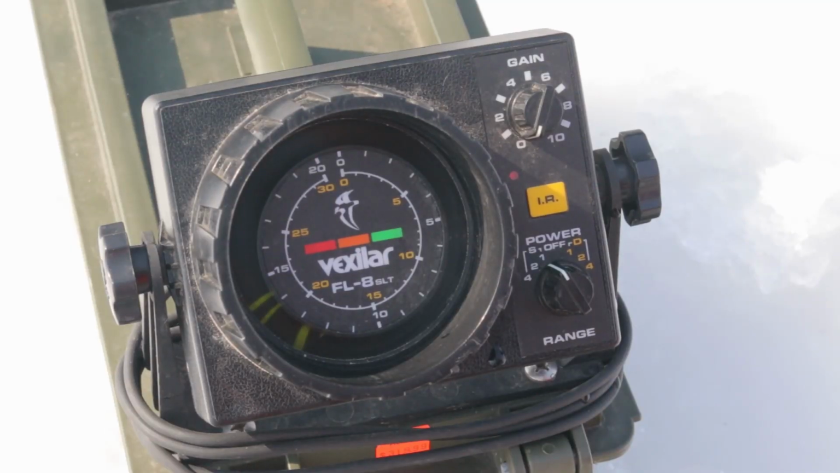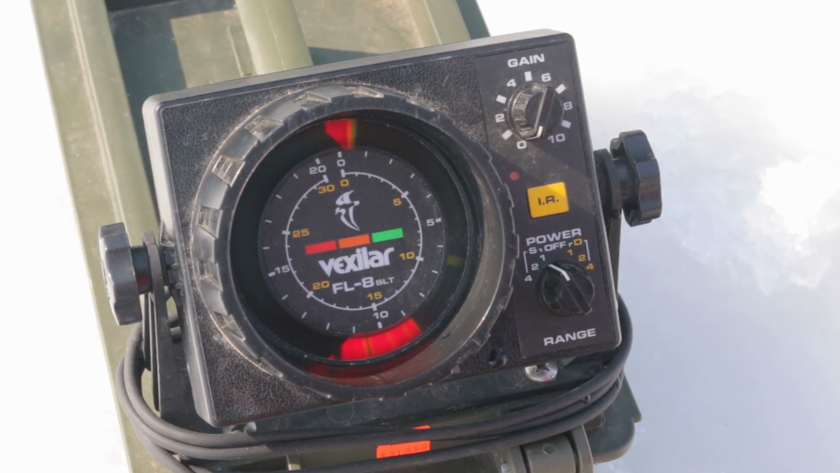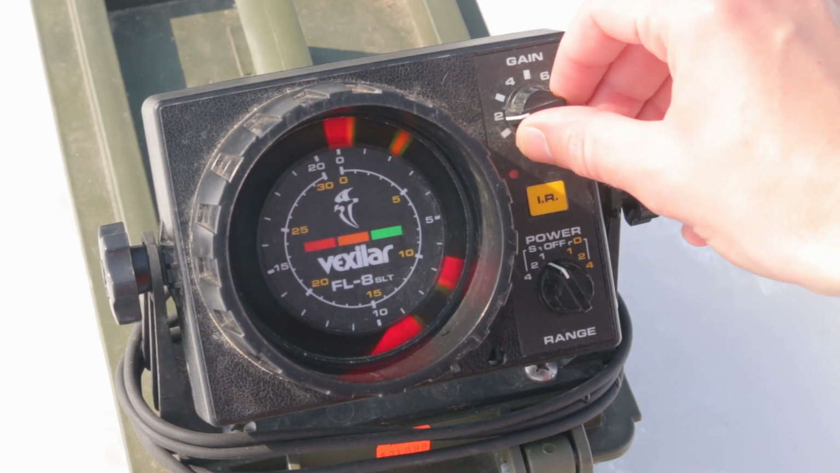So the bigger bait you have, the bigger the mark is going to be, and the more red it's going to be. So if I have a little tiny jig on there, I might not even see it unless I turn the gain up, which is something we haven't talked about yet.